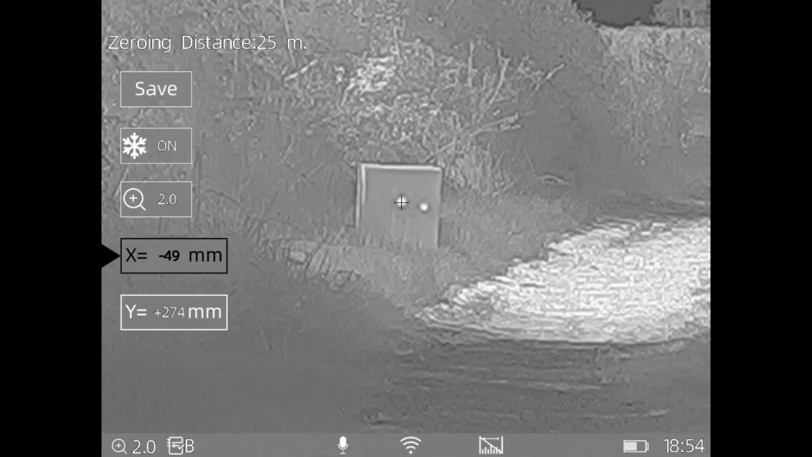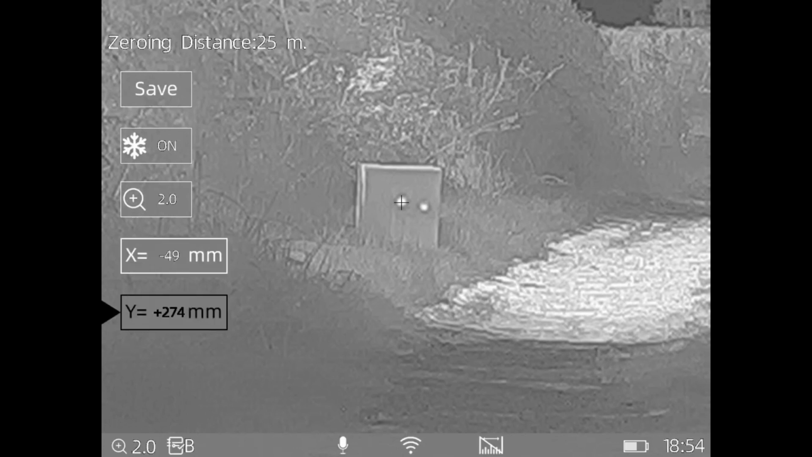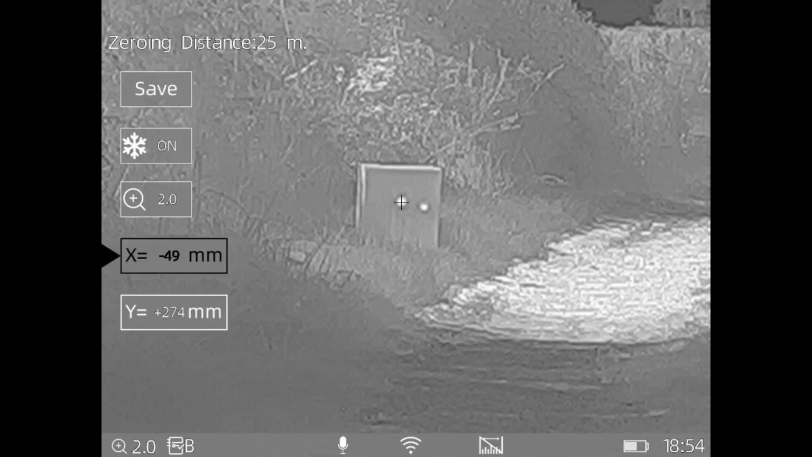X is windage. Y is elevation. So, we're going to go to X, and we're going to wind it. Click onto that. We're going to come across, other way, come across onto that heat patch on the right hand side of the target box. You've got a lot of adjustment with this scope. Lovely thing. So we're about there, alright?